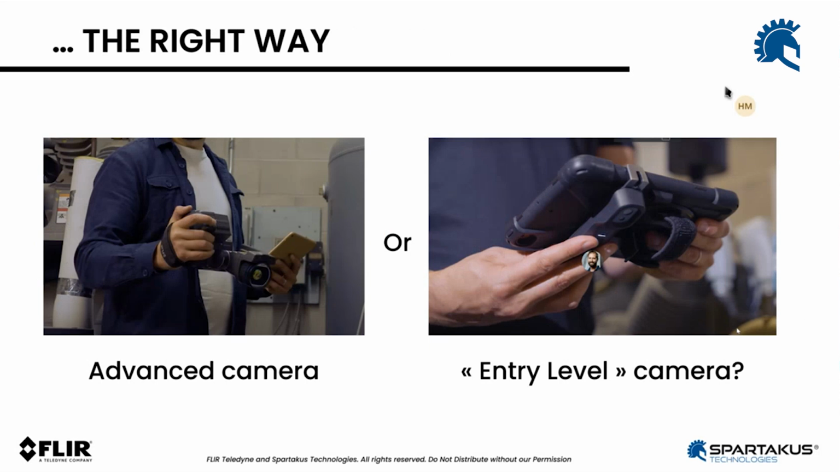Now, what tool should we use? Of course, my good friend Heliel could tell you all about the good stuff, the good cameras from FLIR. Here we can decide: do we want a very advanced camera with a high resolution, a camera that will enable us to catch defects at long distance, or we can go with what we call an entry level camera, like the one we see on the right, which is a FLIR One Edge model.